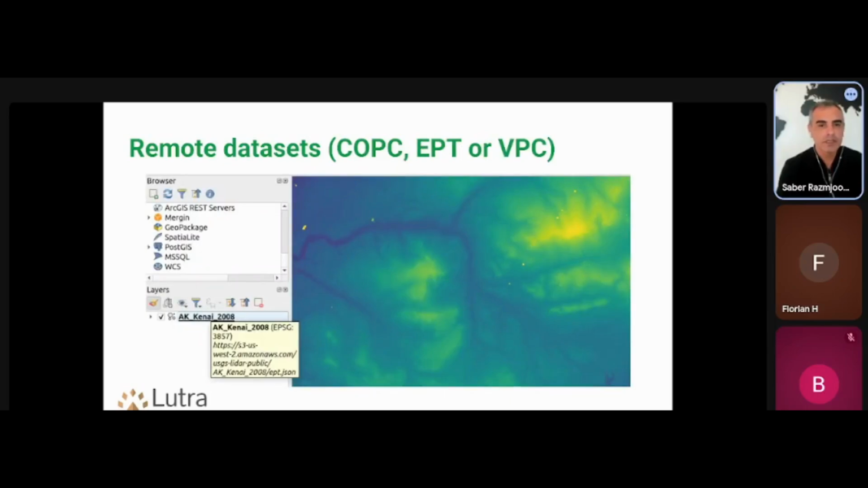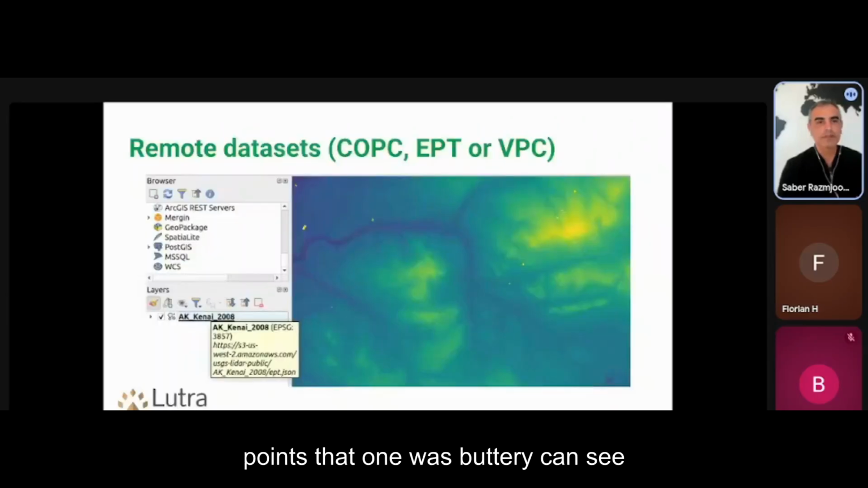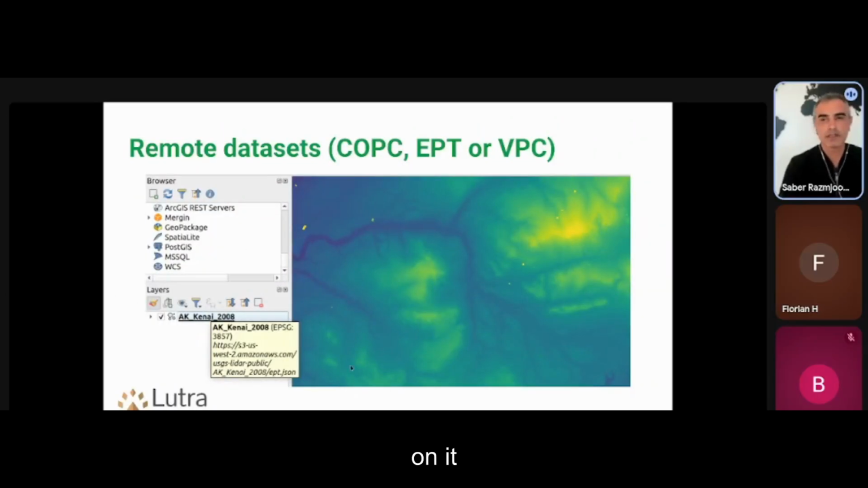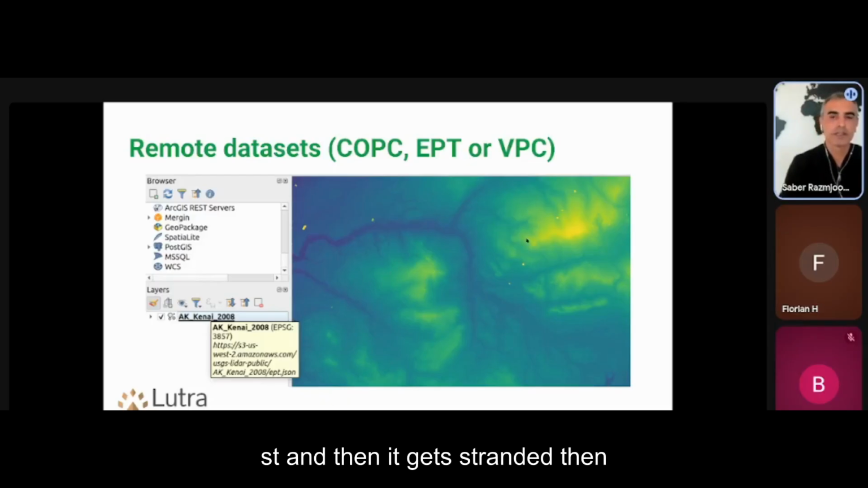So I don't know how many billions of points that one was, but you can see you don't need to download the data and put together hundreds of tiles, etc. It's just one file, you point QGIS to it, and then it gets rendered and you can work with it.